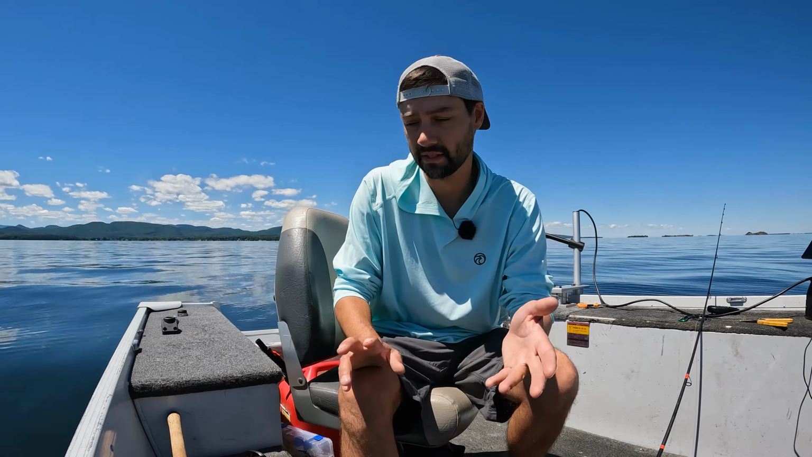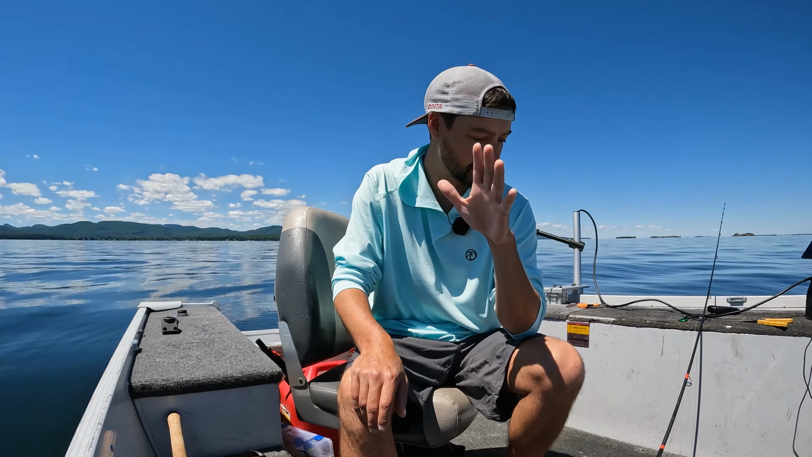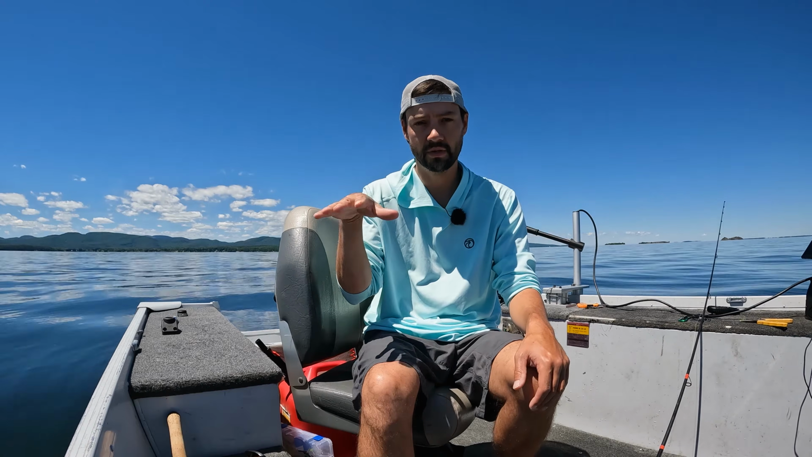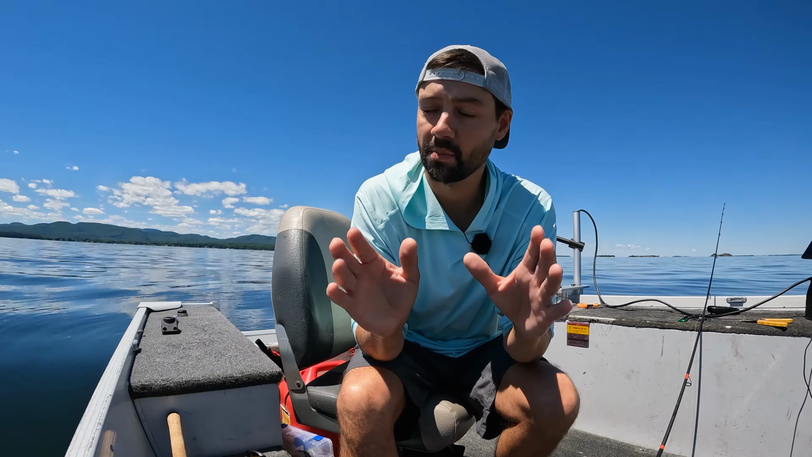I try to use as heavy a jig as possible. Right now I'm using a 1 ounce. I'm about to start selling a 2 ounce, but the 1 ounce works great. It's just enough to sink down on the bottom and have them hit it on the way down. Work your way up, use that 2D scan, and then park right on top. Even if you don't see them on there, drop down because they might be there.